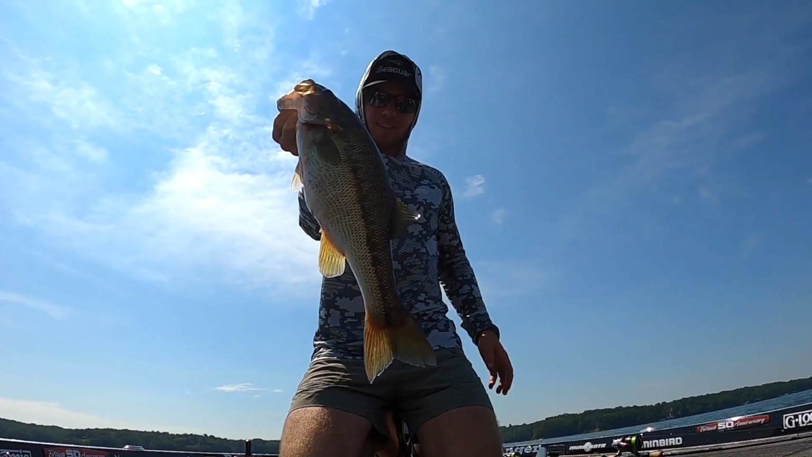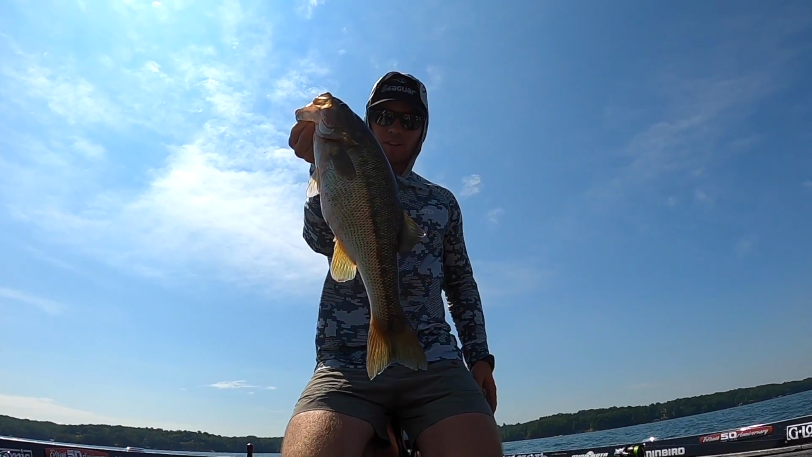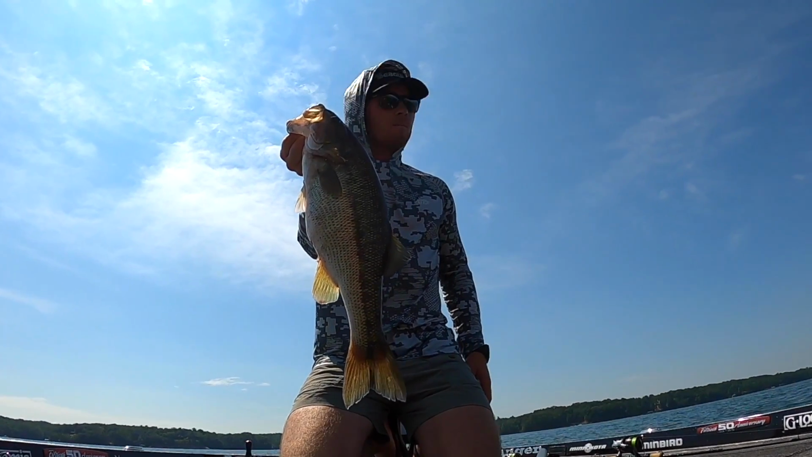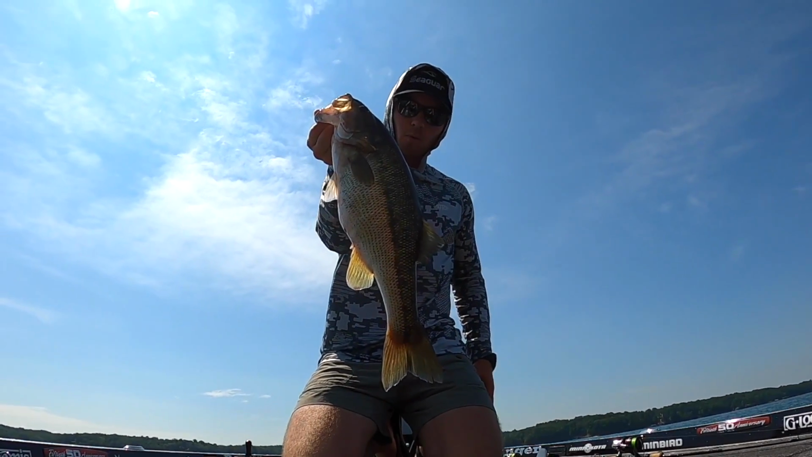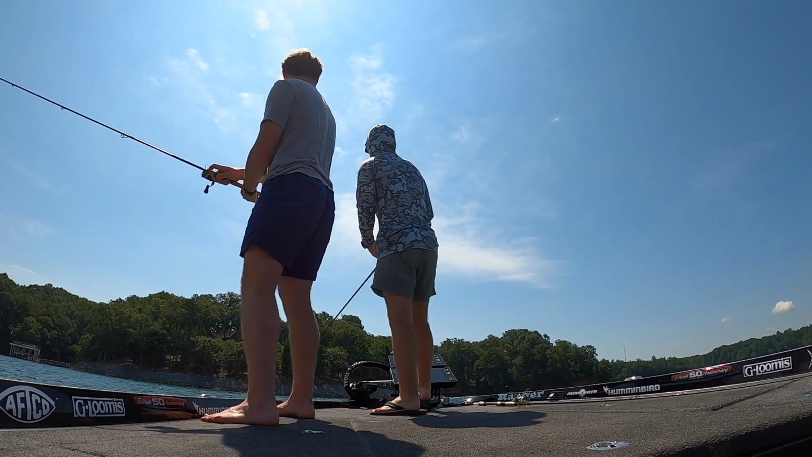Guys, look at that fish right there. Another freaking giant out here on topwater. There's no better way to catch these big old spotted bass than ripping a big old topwater bait across the top and watching them come up and crush it. I love it. All right, here they are. Nice load of them.